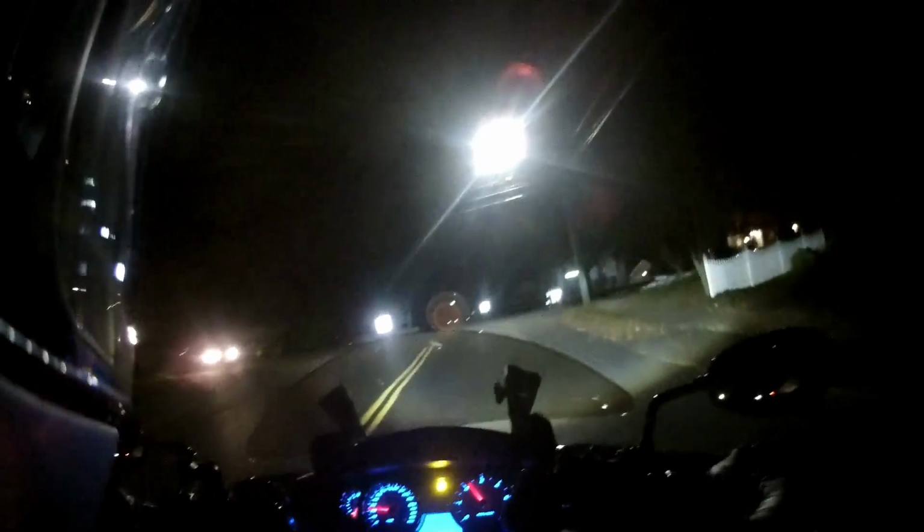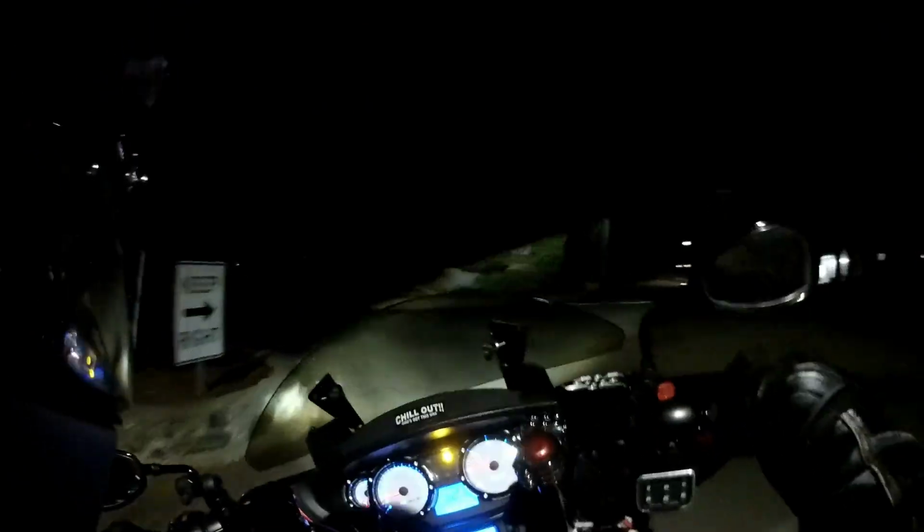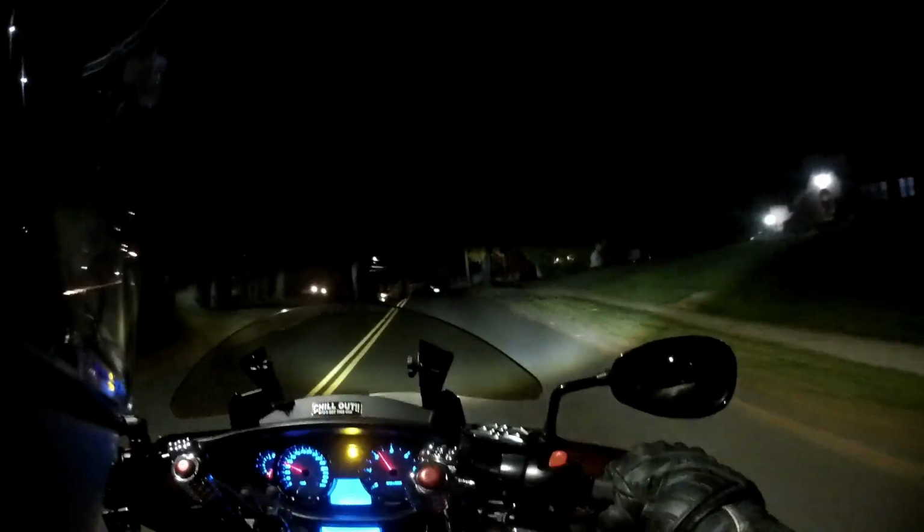And let's see how this looks. I thought the low light filter looked kind of grainy and maybe a little choppy and very sensitive to the light.